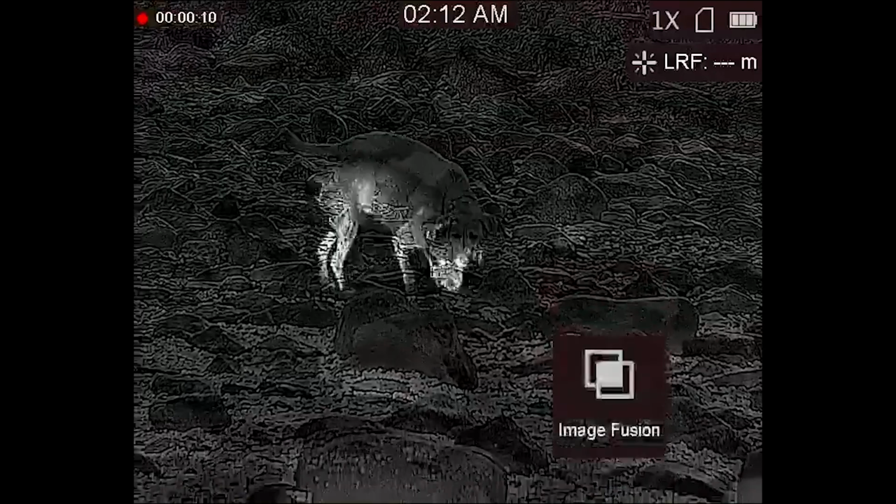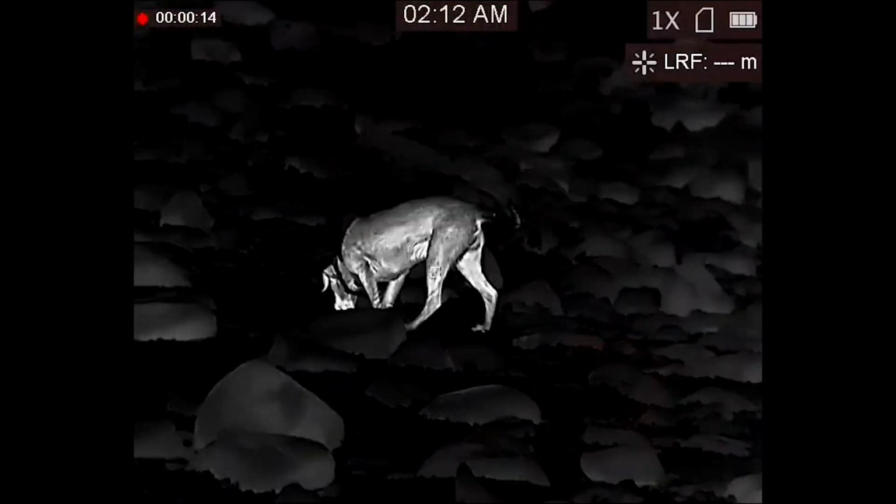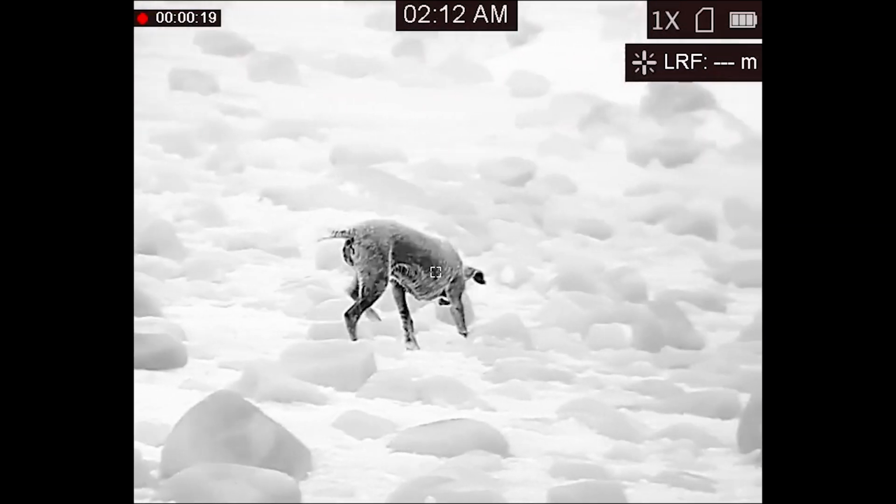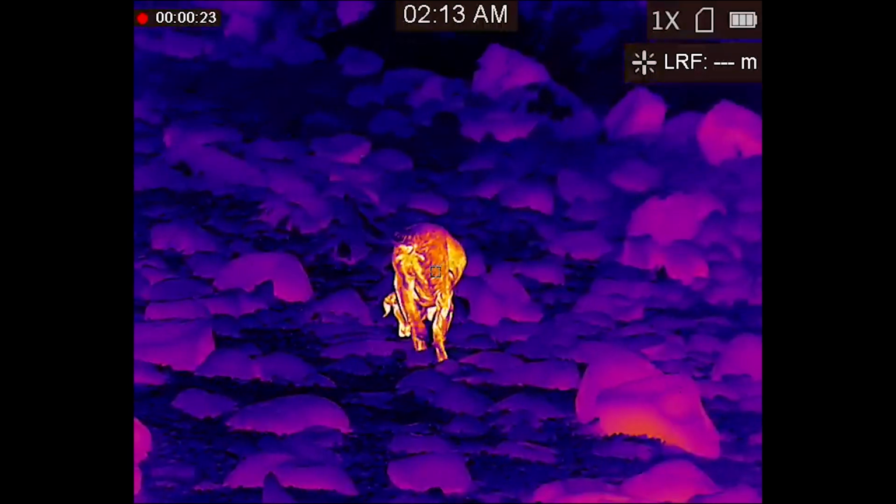But with wildlife and things, yeah, okay, it maybe boosts the quality of the image a little bit by overlaying a daytime image, but you can also use an infrared illuminator and use it as a night vision camera, which could have some applications. Different colour palettes allow you to pick out animals on cover.